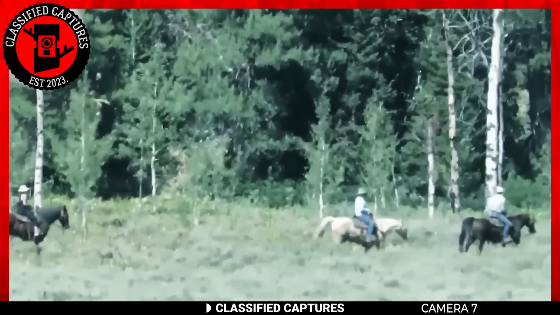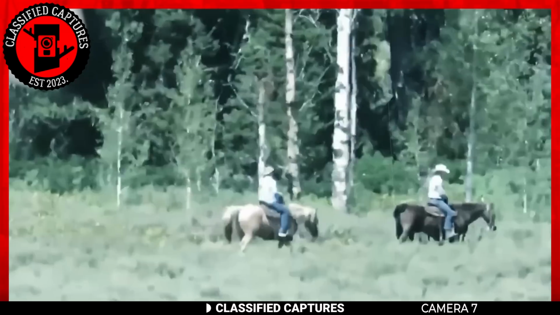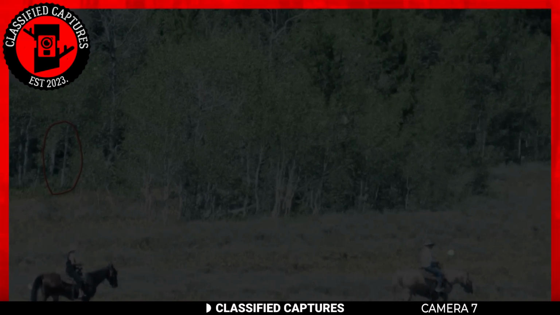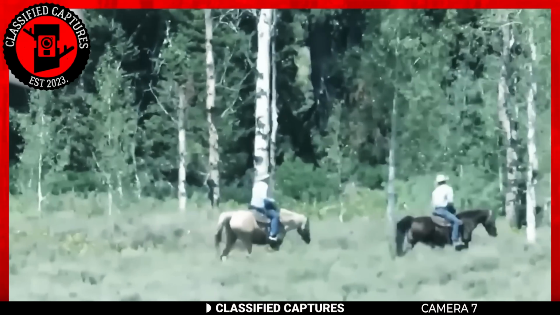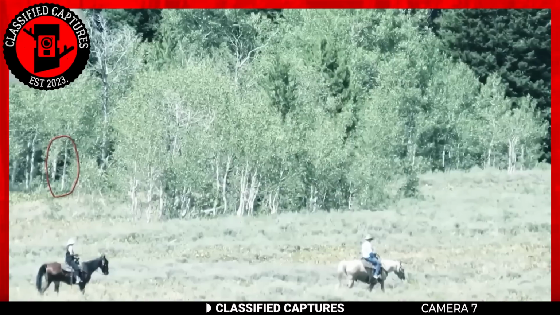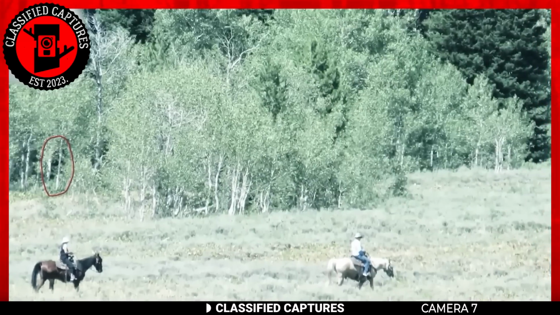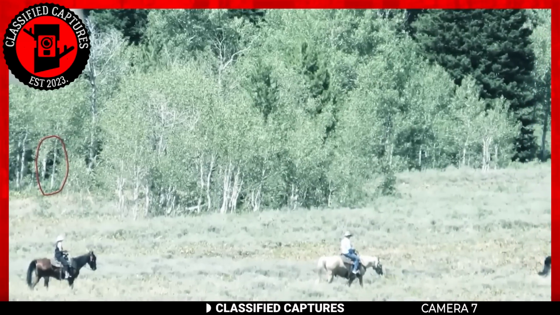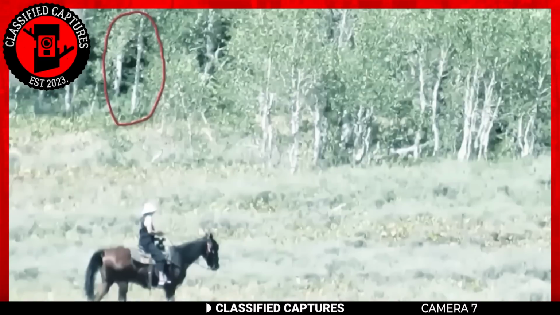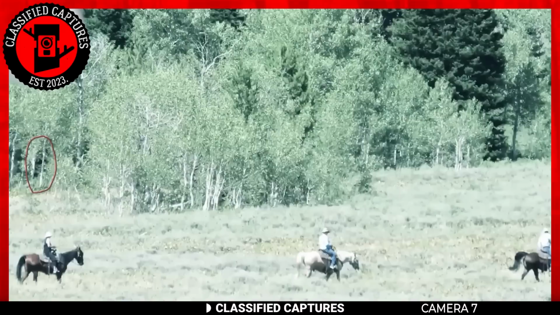Still on Bigfoot captures, take a look at this capture. Do you notice anything odd? Before you answer, let me give you the backstory of the whole thing. A group of horse riders set out into the woods filming their expedition. The unsuspecting horsemen had a lot of fun, and after they retired home to re-watch the footage, they stumbled upon something in the woods.